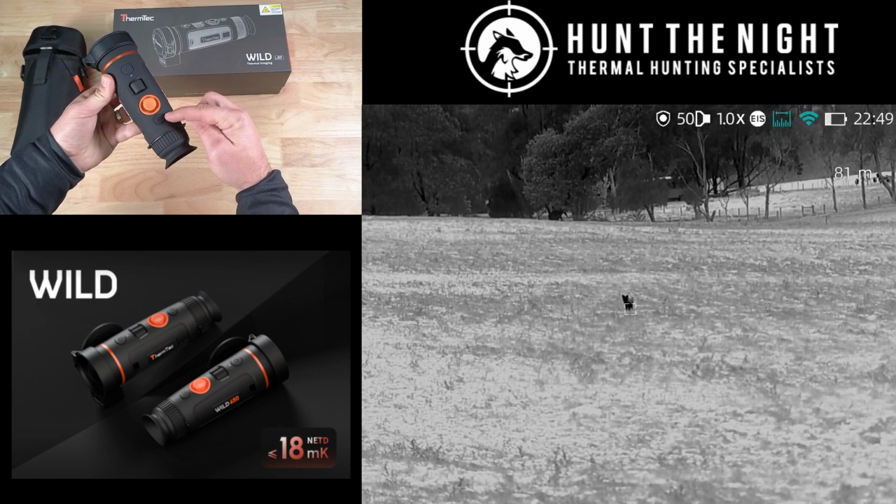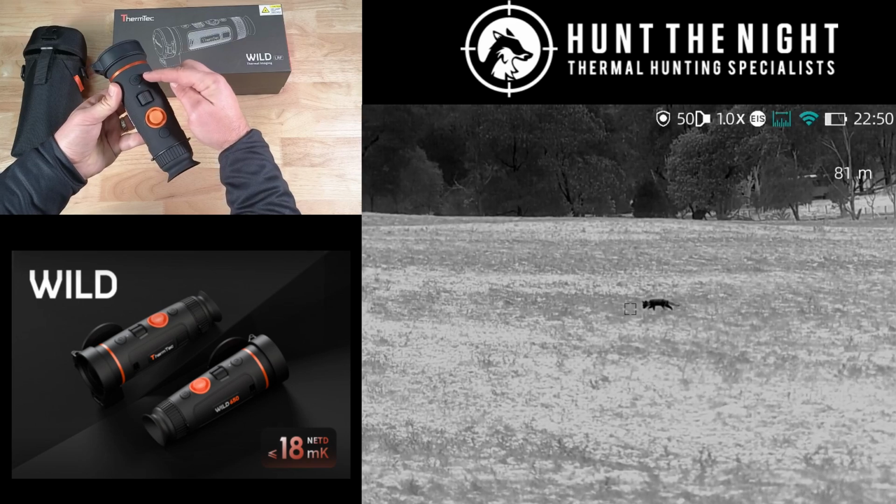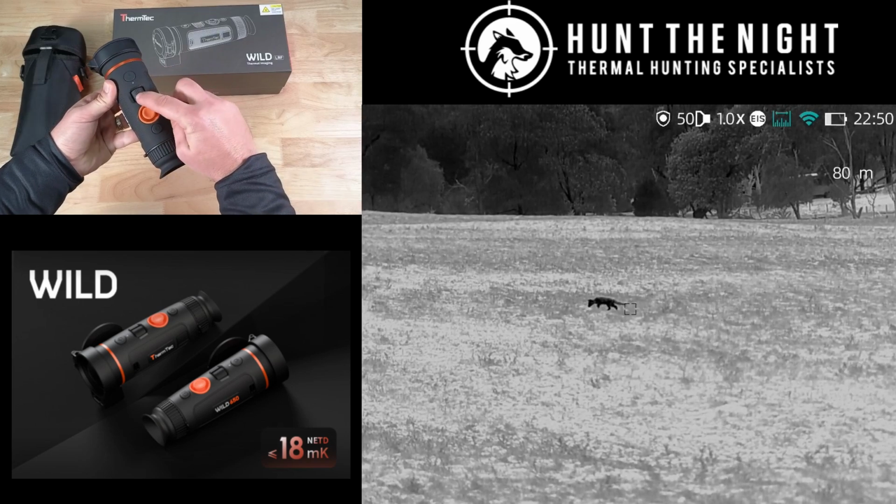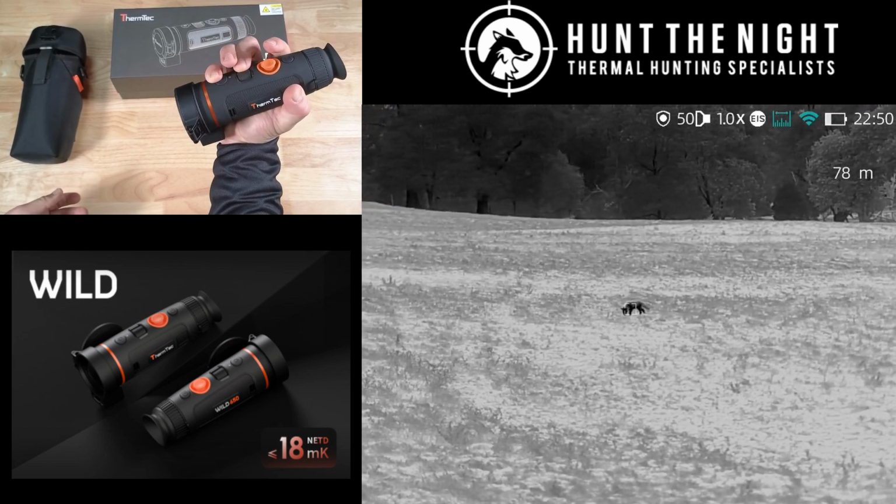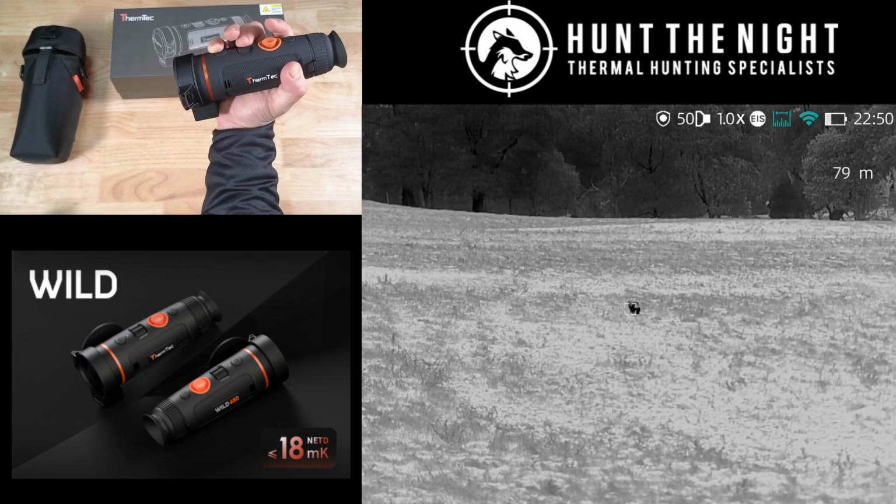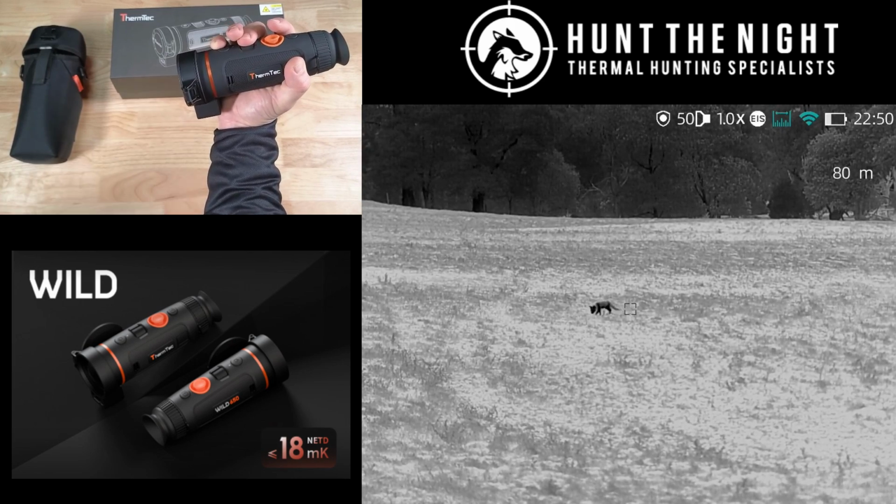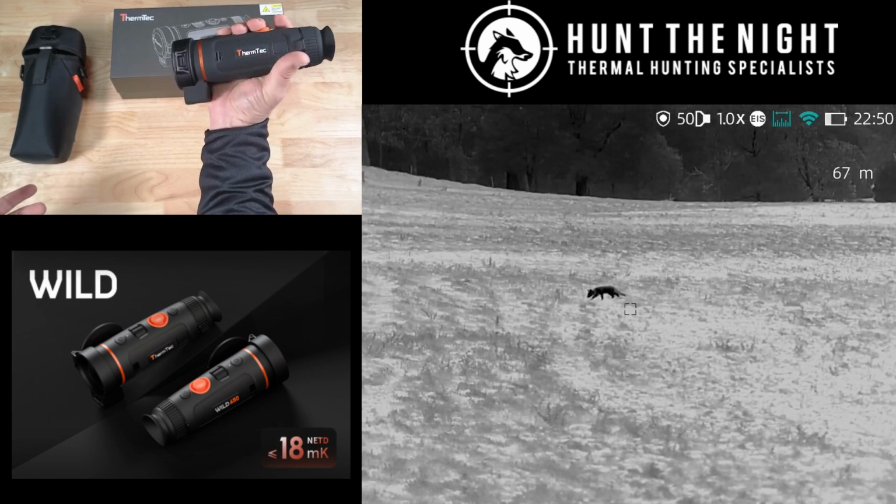We've got our picture and our record button here. It records audio now as well. We've got our power button and sleep button, but what we've got here now is our focus. So I can now hold this in my hand and focus the image without having to use my second hand. Fantastic when I walk around with sticks, like shooting sticks or a tripod in one hand, and now I can just run the whole monocular with one hand.